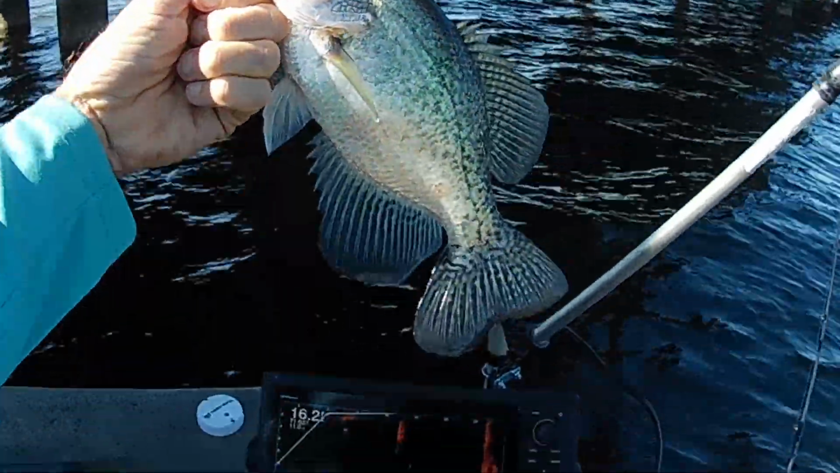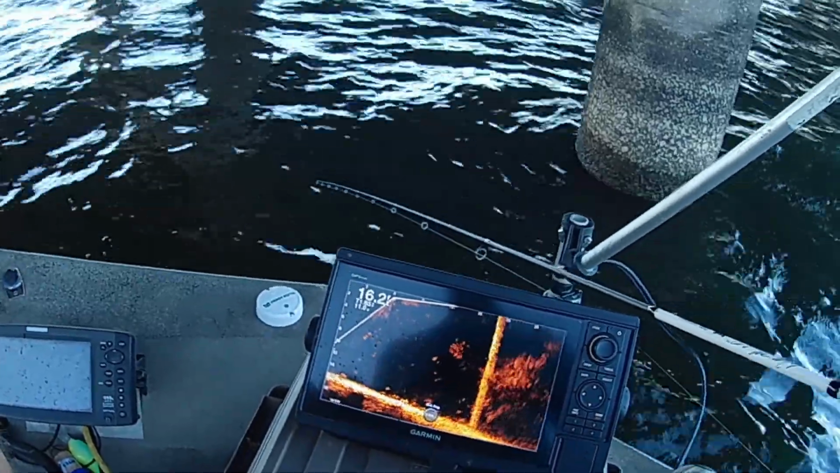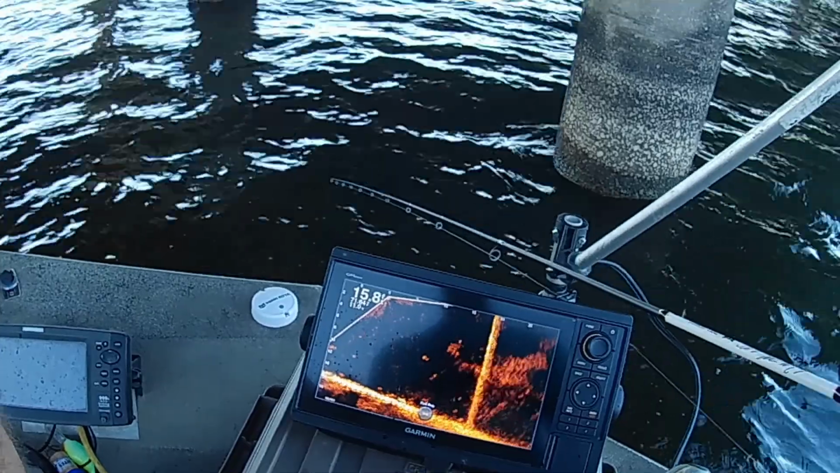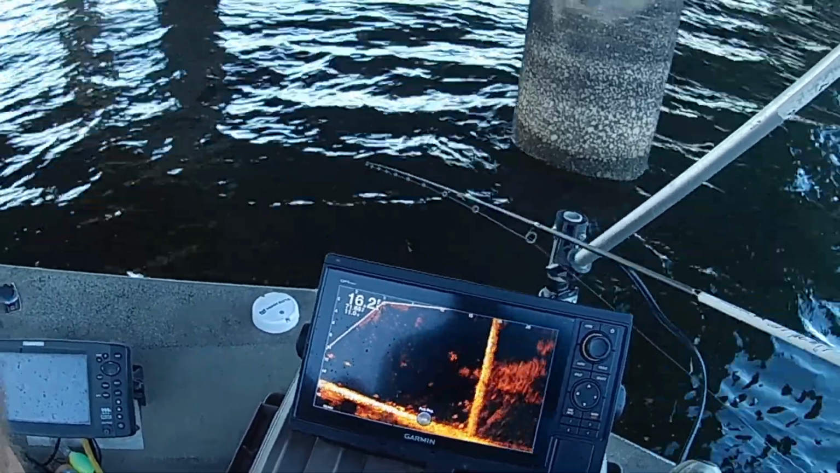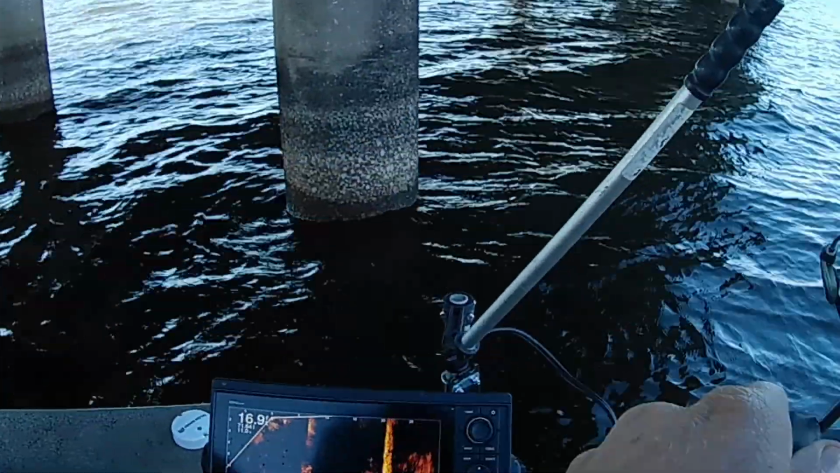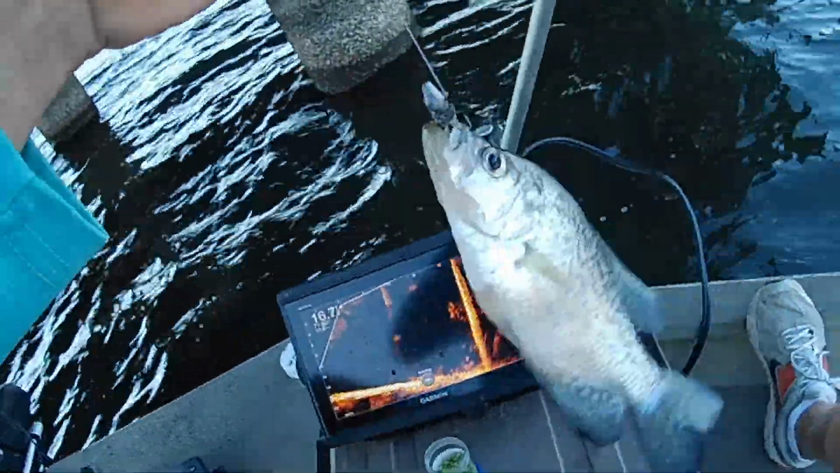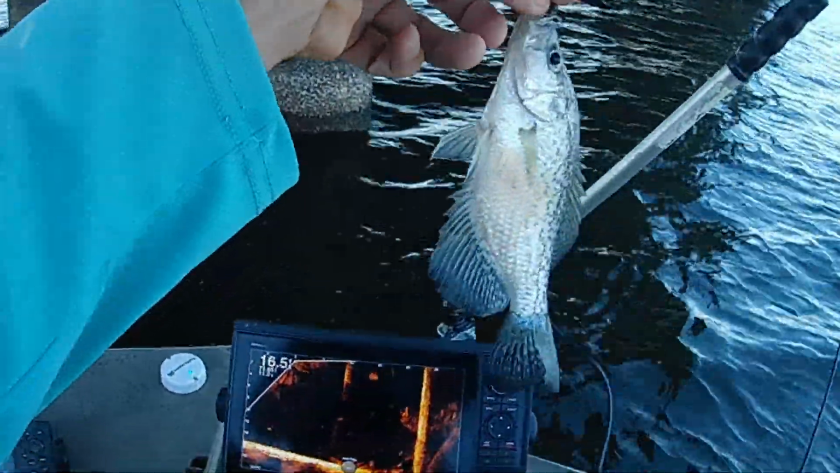Another nice one. There he is. There he is, another one. He ain't very big either. There's still a lot down there.